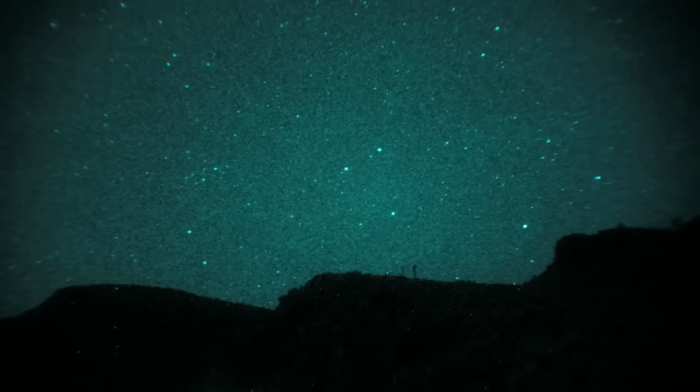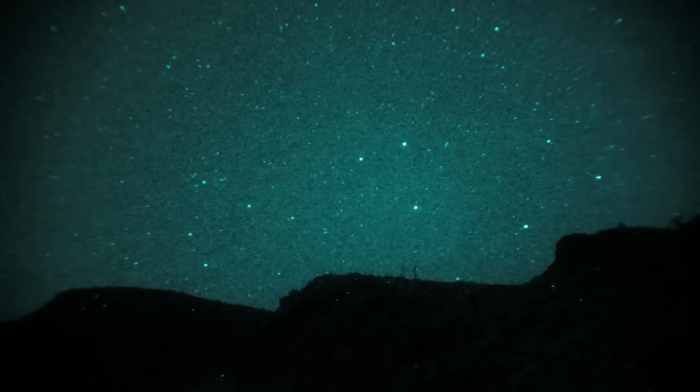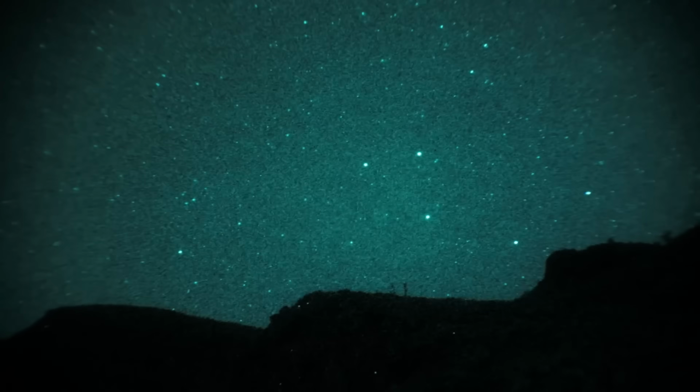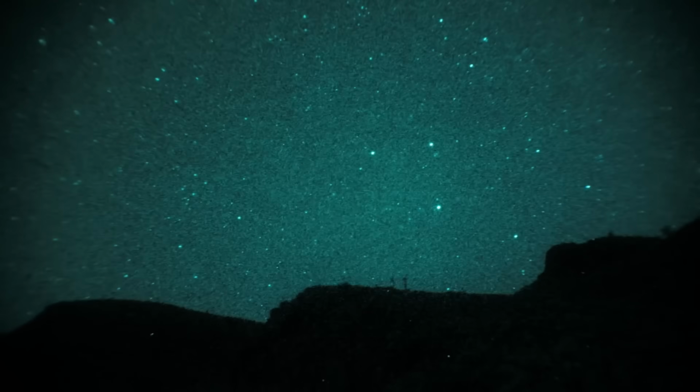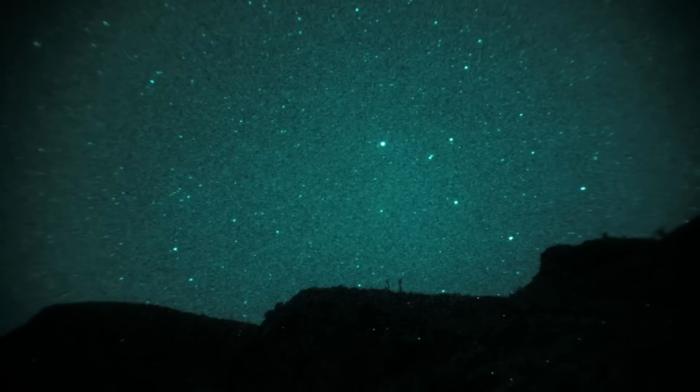So at this point, I've been watching the expanse of stars in front of me for quite a while. Been a few hours at this point since I started watching the sky. I noticed just over the horizon to the southwest, I saw what looked like a triangular shape appear over the horizon. And then there was another one right behind it.